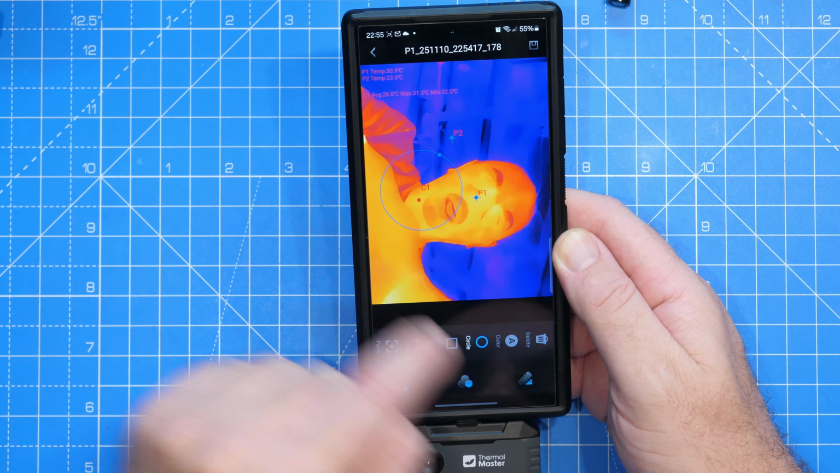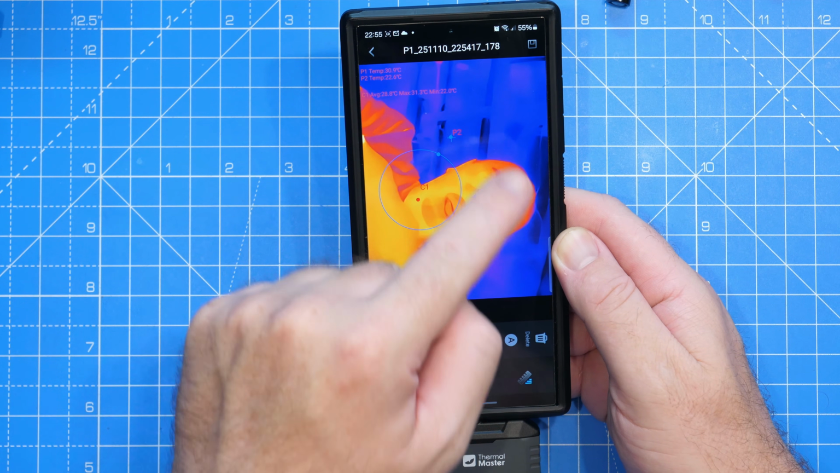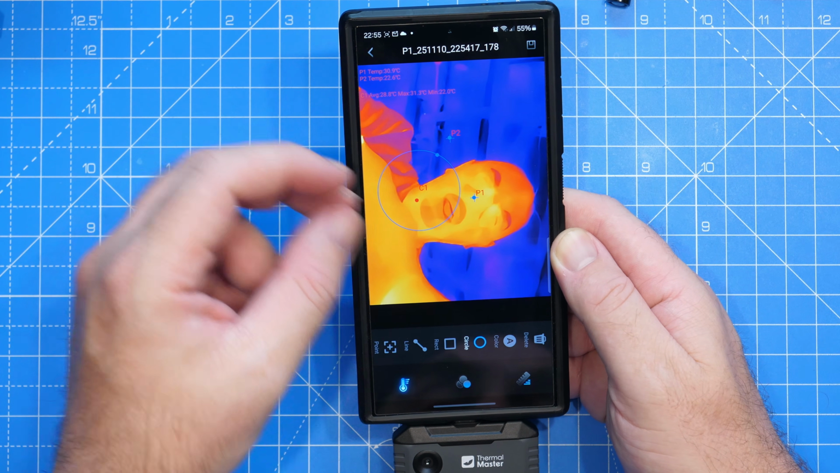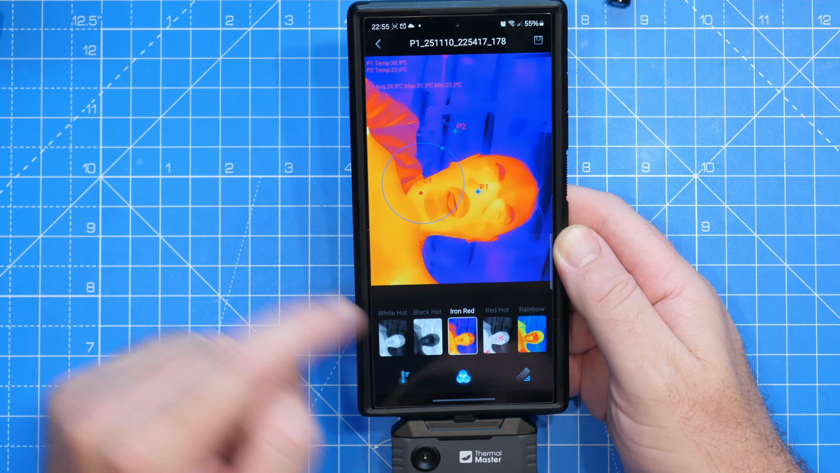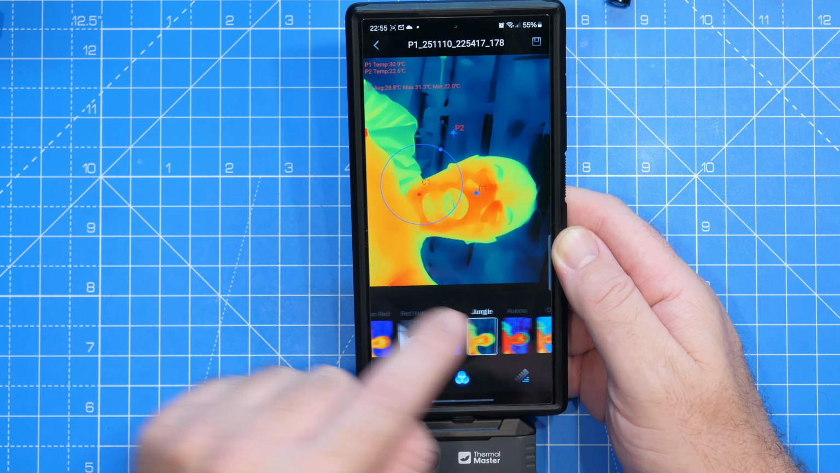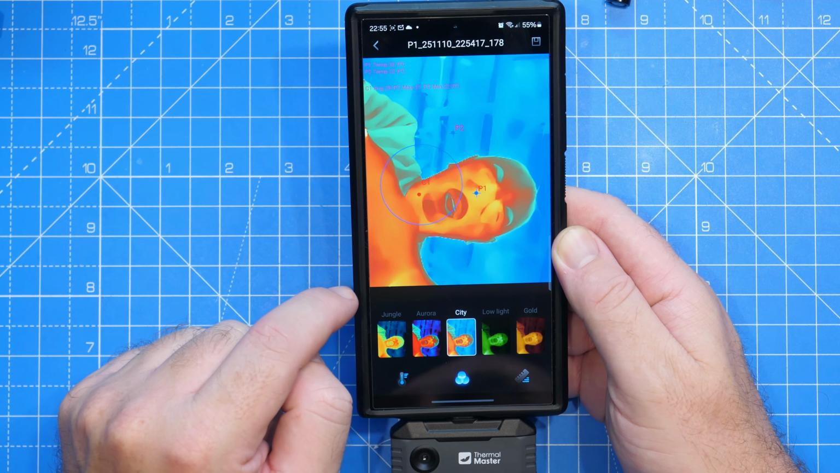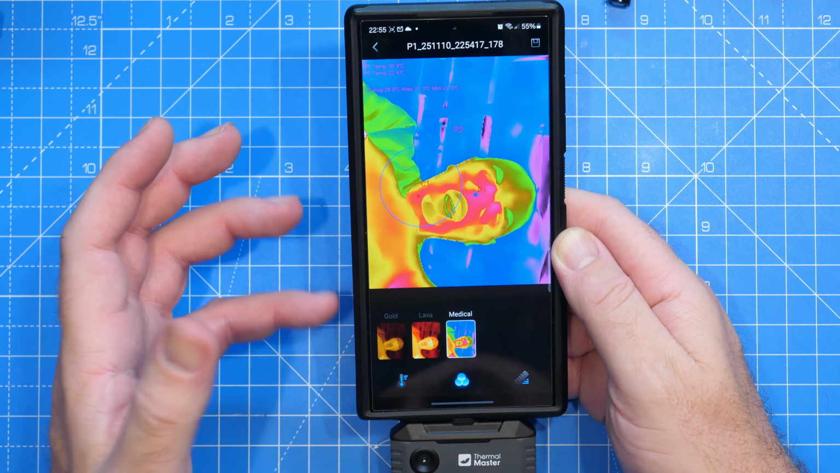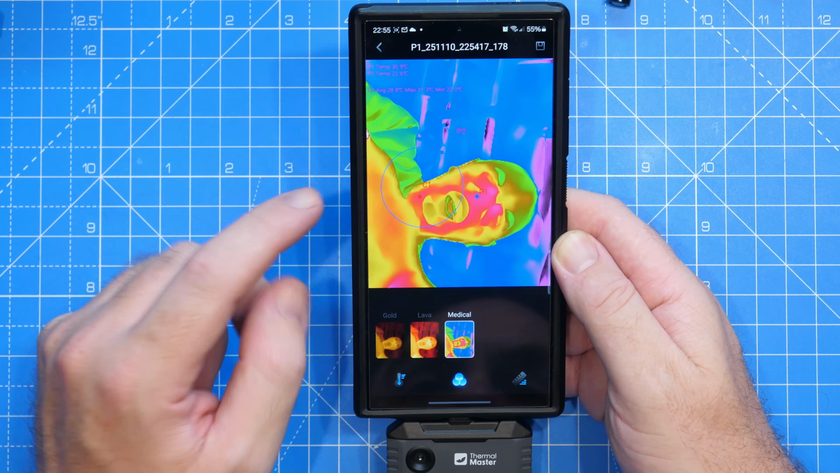So I can put a circle and it will do an average, a max, and a minimum. So again, just like in the live thermal image, you can also interrogate it after the fact. Also, you can change the color palettes. So we can scroll through the different color palettes that we had available when we actually captured the image. You can change these after the fact, again, allowing you to inspect the image later on.